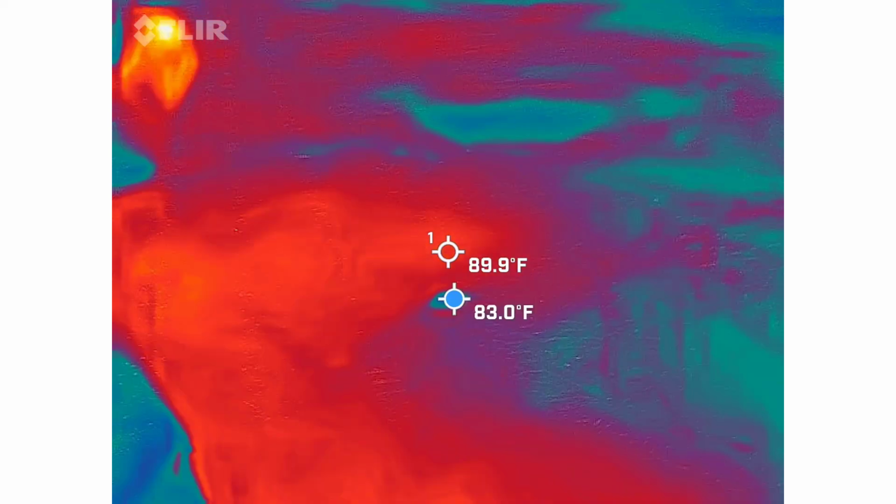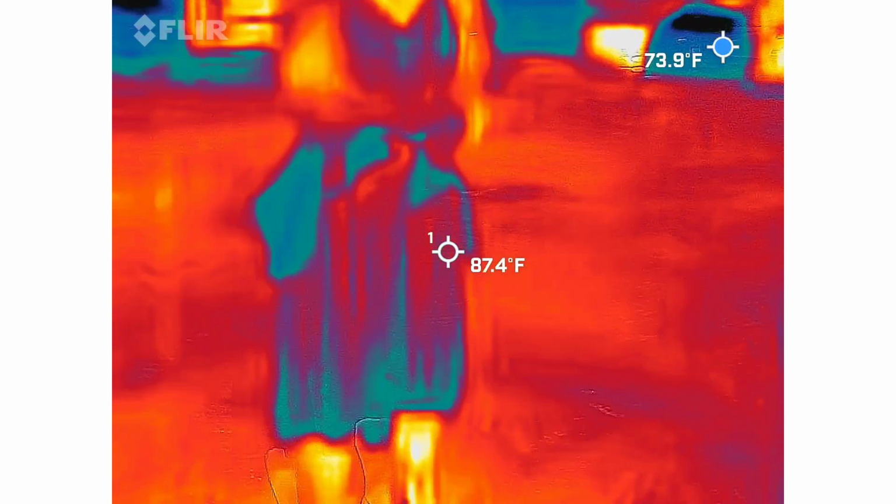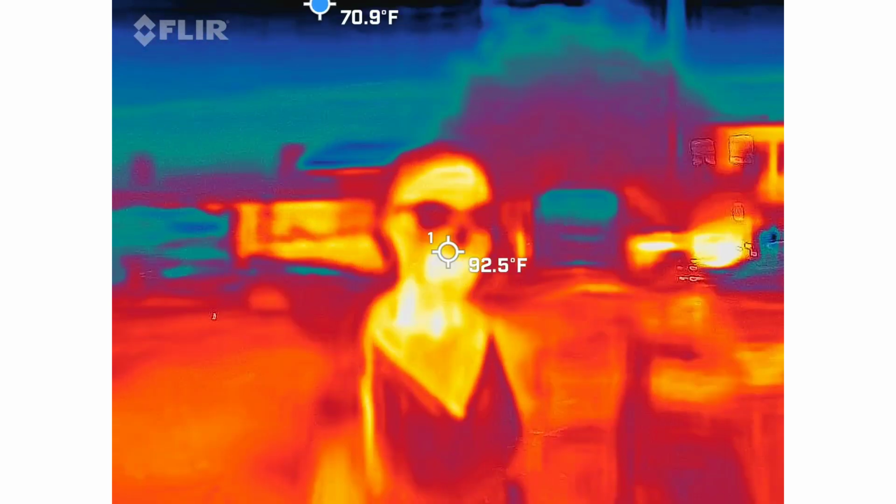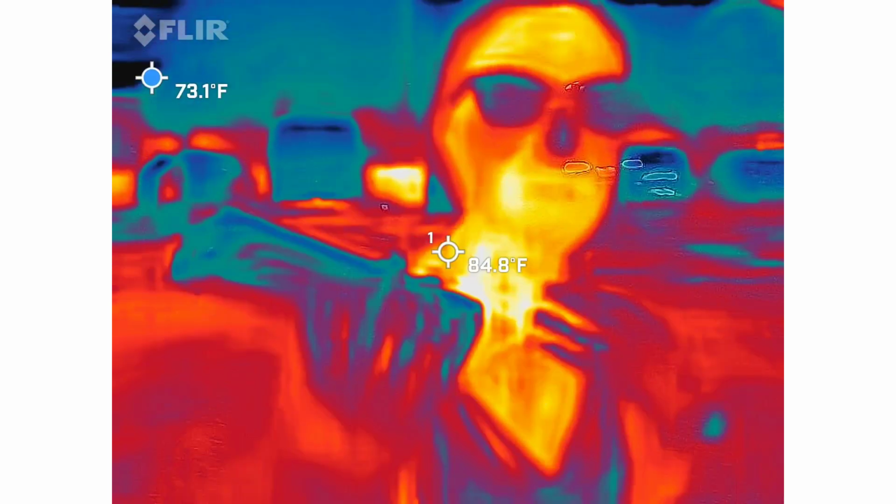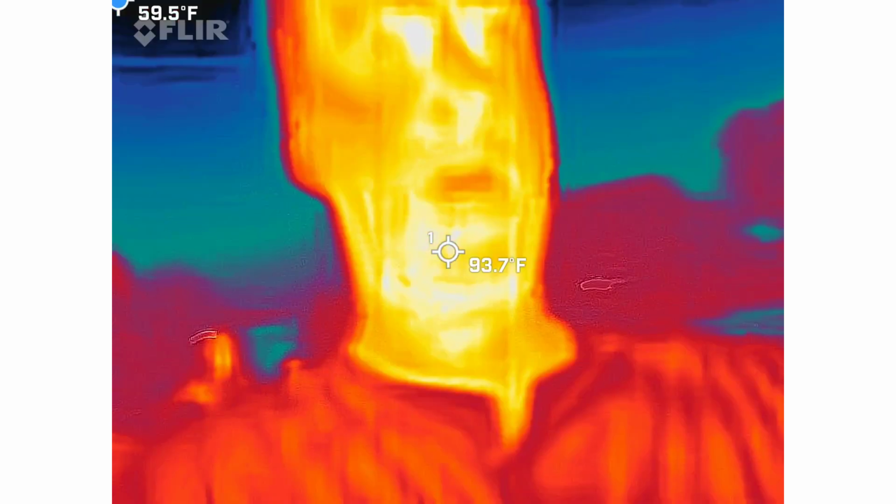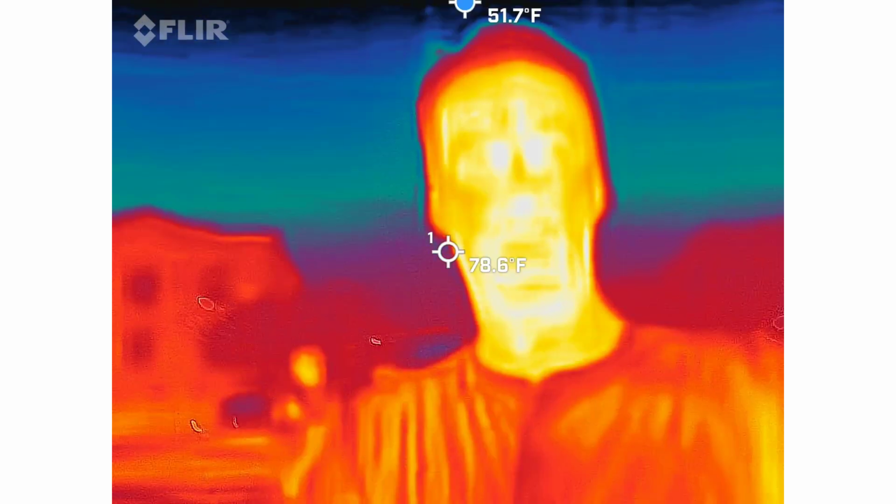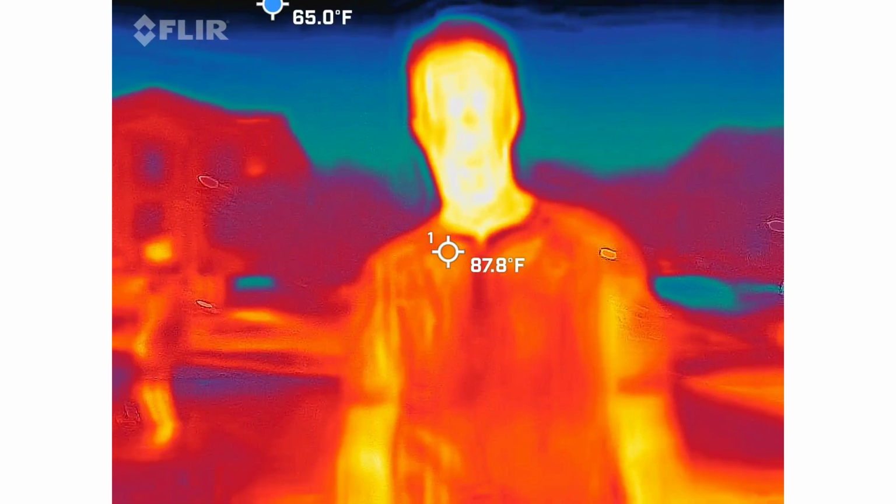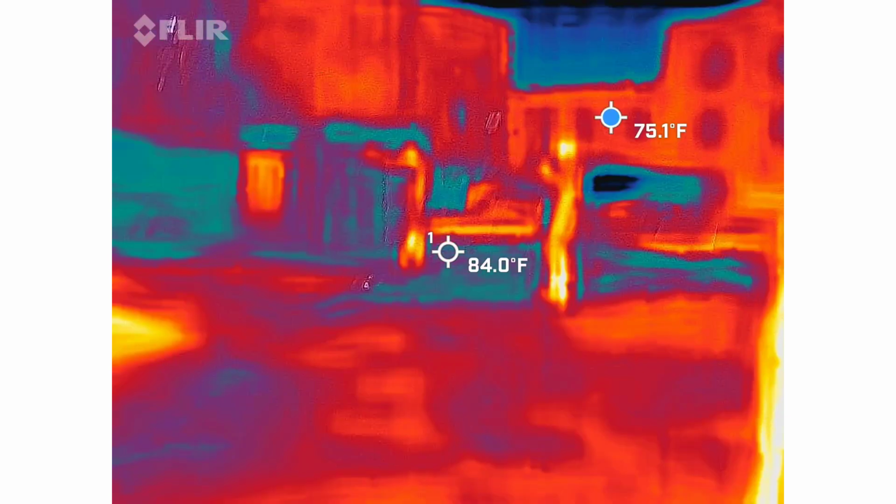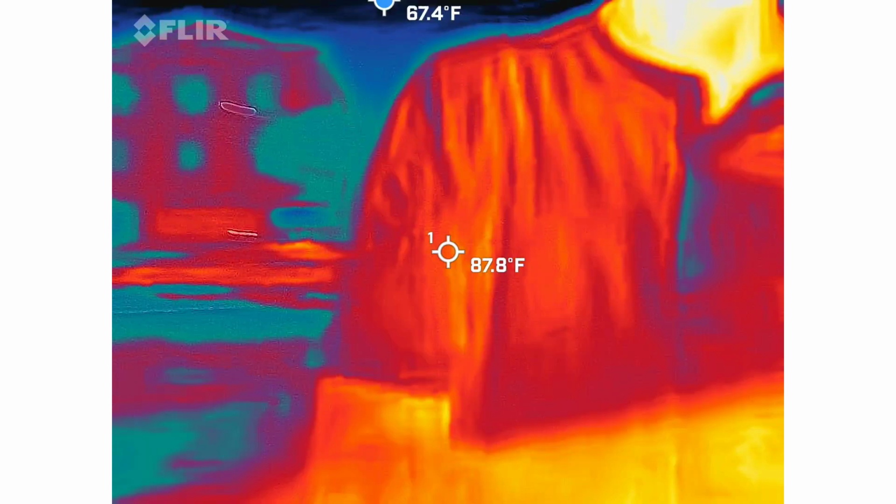Is blue the cold? Yeah, blue. What is that? It definitely does pick up. You should see you in this. This is crazy. Can I turn it around and see you? Don't touch that. Looks like you're a ghost. I'm trying to see if there's anything around you. There's nothing. There are no white spots around.